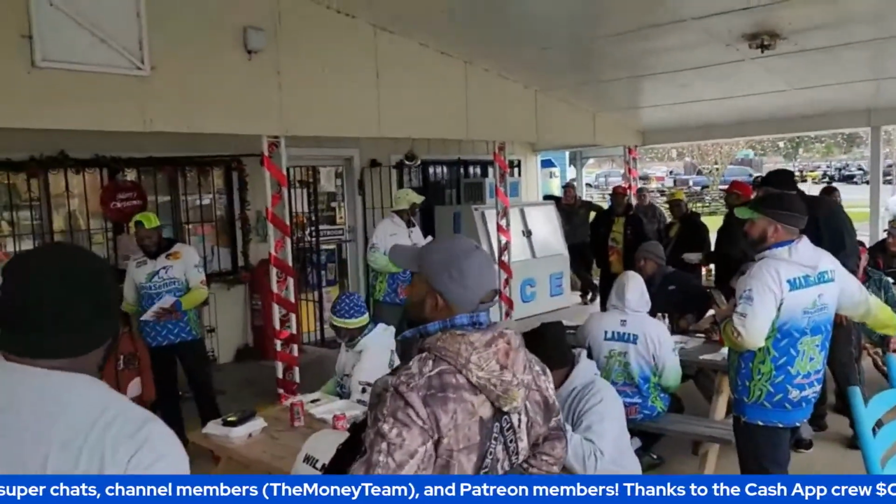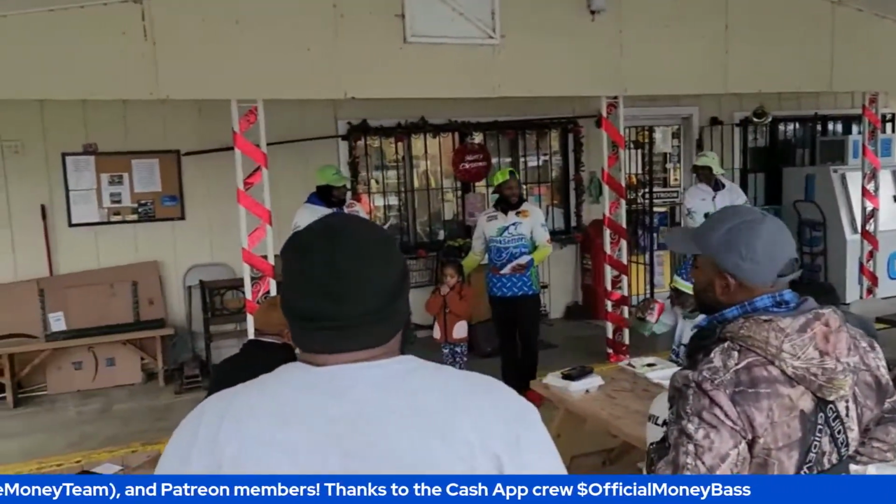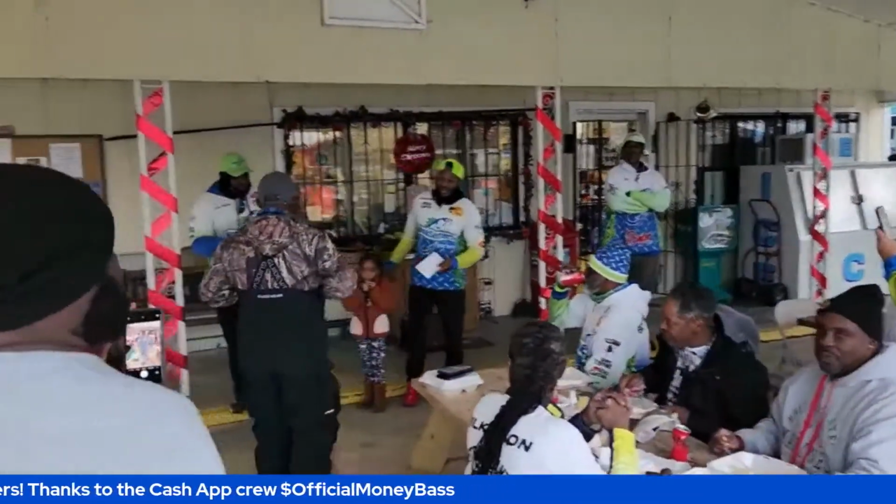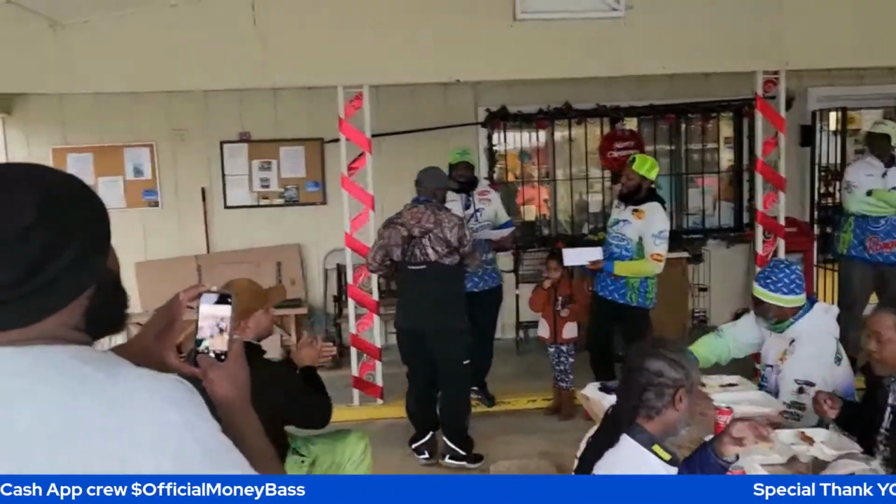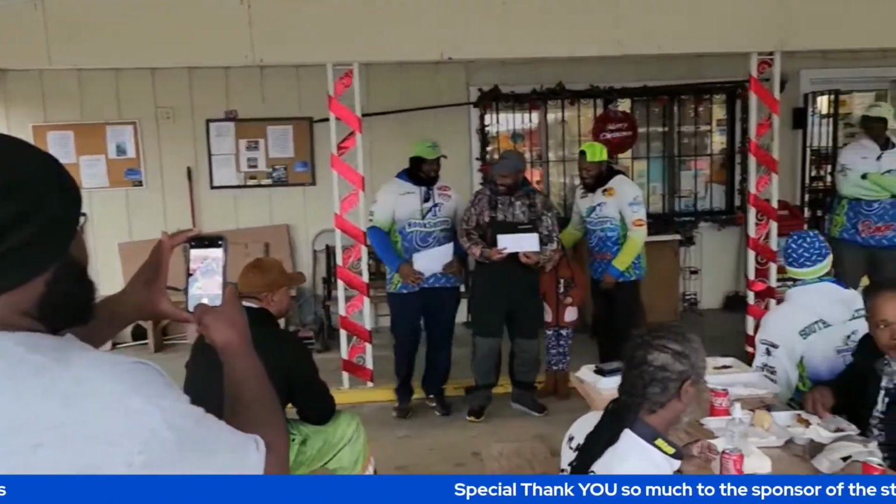Coming in 2nd place, boat number 3, Eric and T. Boat number 3, 6 pounds, 6.71.